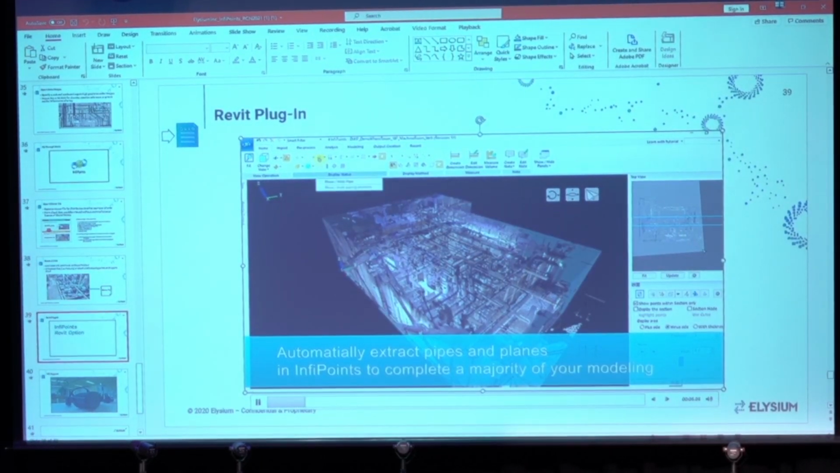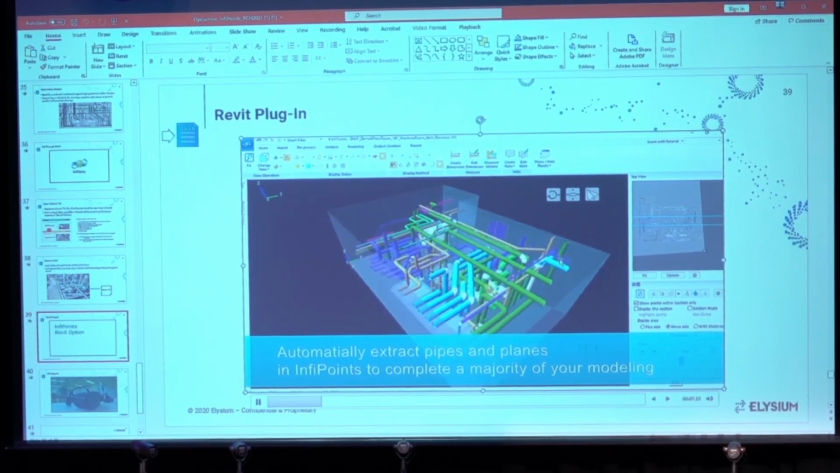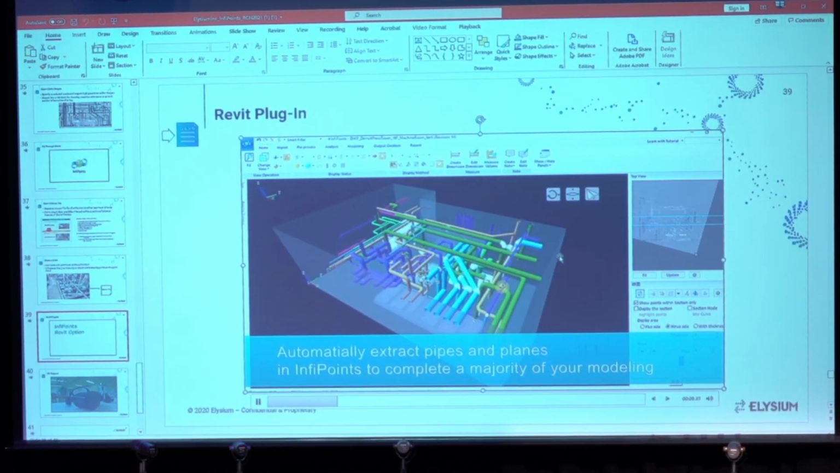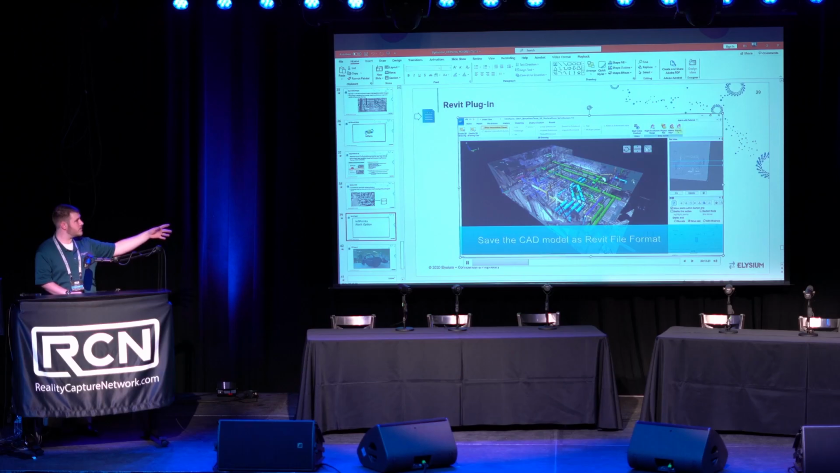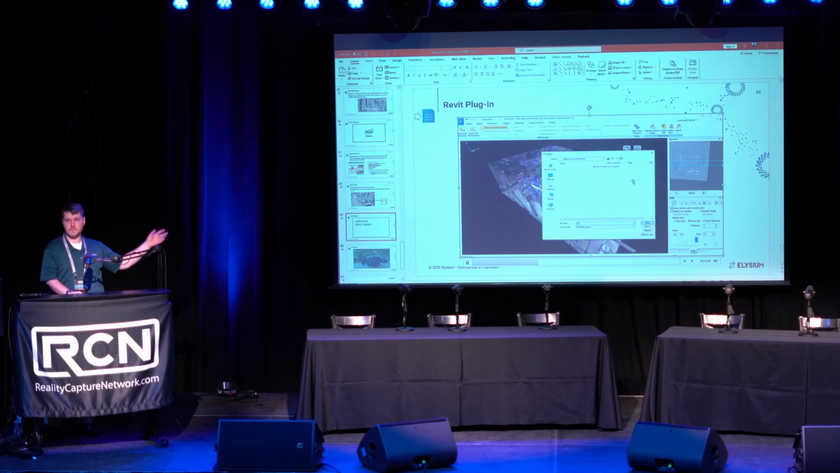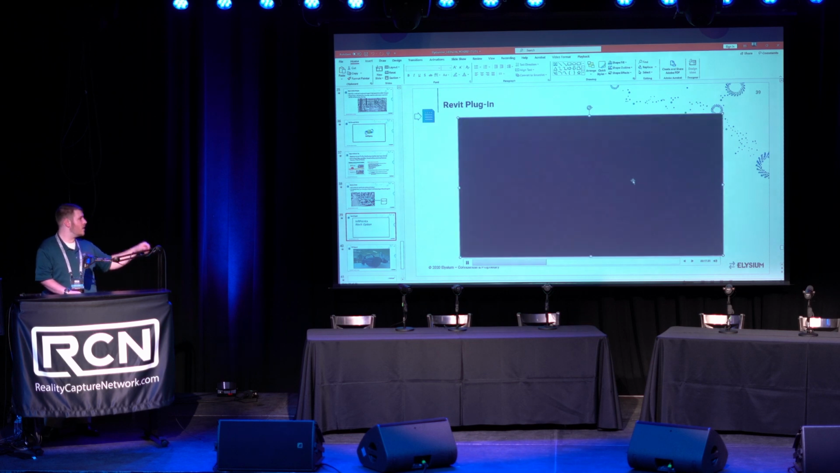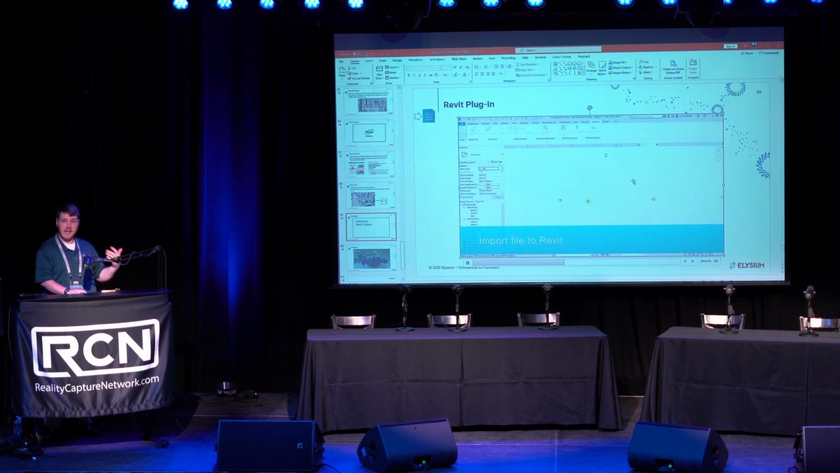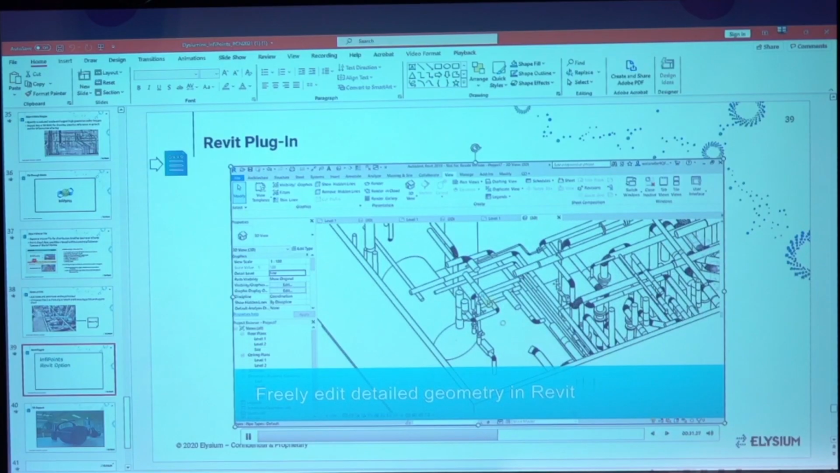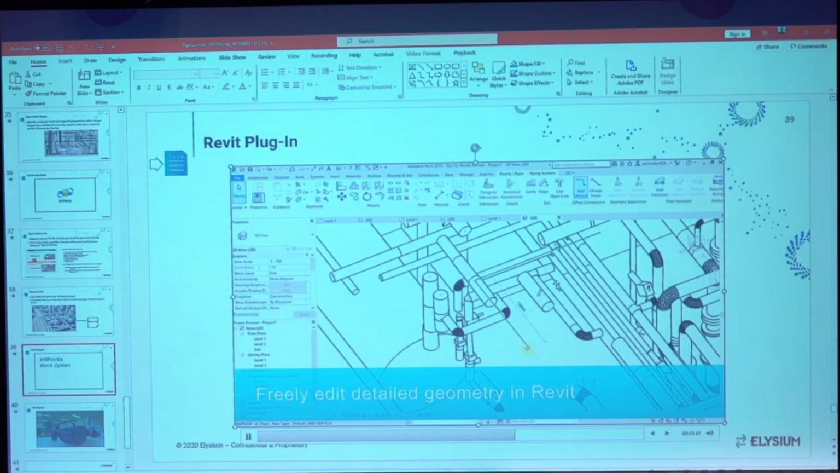So being able to change your walls, being able to take all this rich information that you've just spent your time designing in InfoPoints, carry that over into Revit, and then use it as native Revit data. So in this case, once the files get transferred over, I can then use those pipes as native Revit pipes. Again, being able to preserve any of the library components that I would have used.